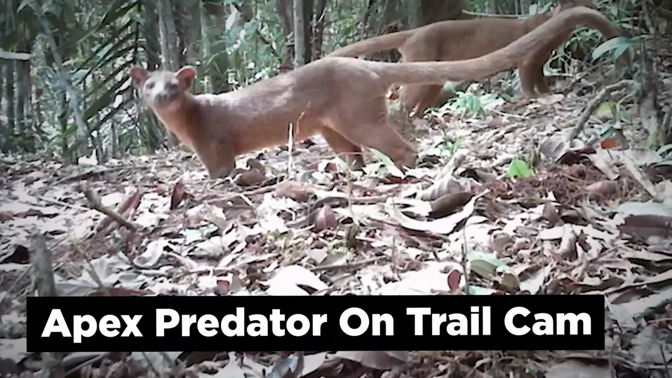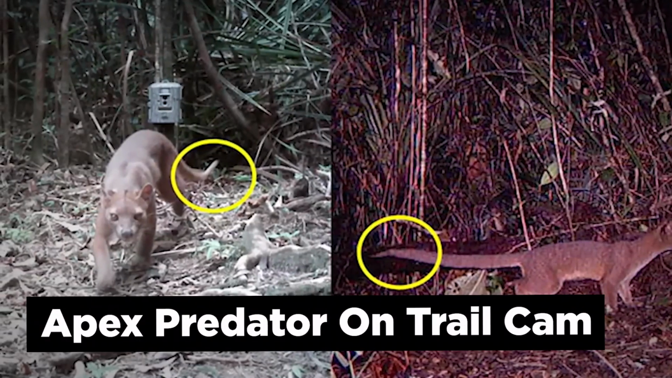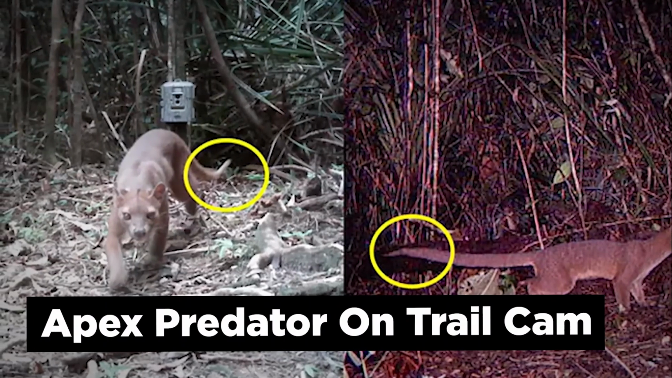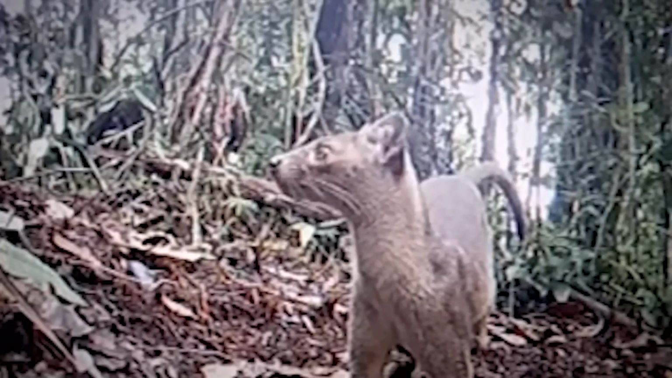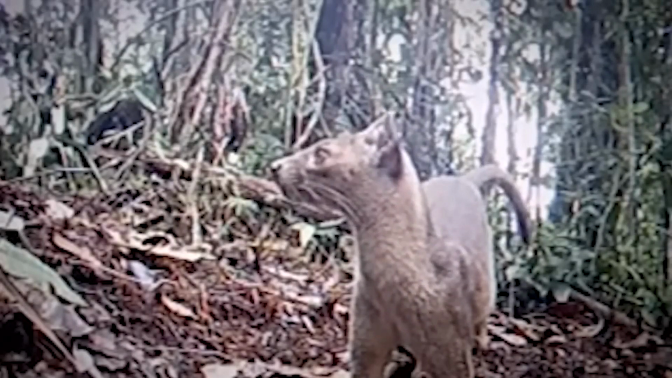Apex predator on trail cam. Meet the fossa, the unlikely apex predator that has been captured for the first time on trail cam. Fossa are terrier-sized cat-like relatives of mongoose with tails as long as their bodies.